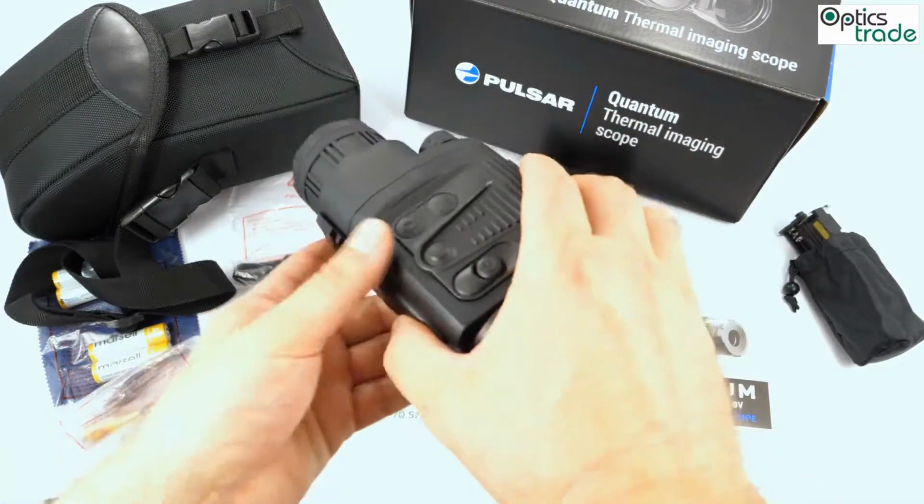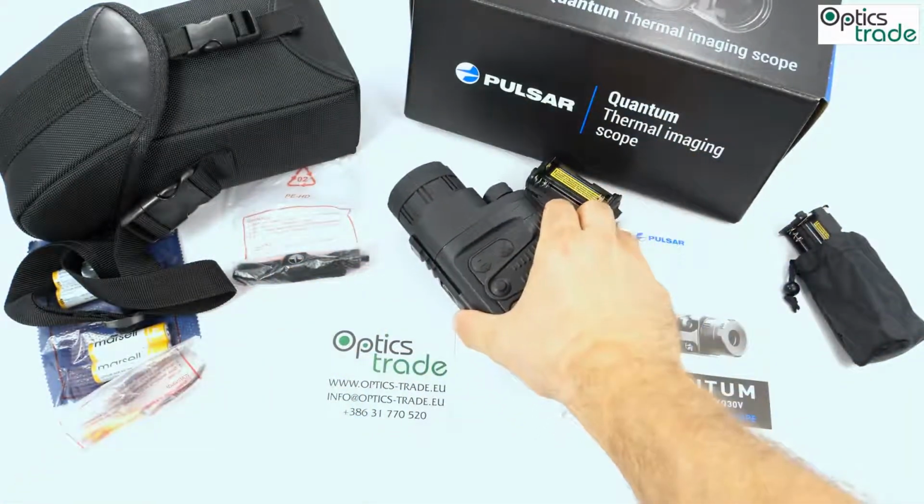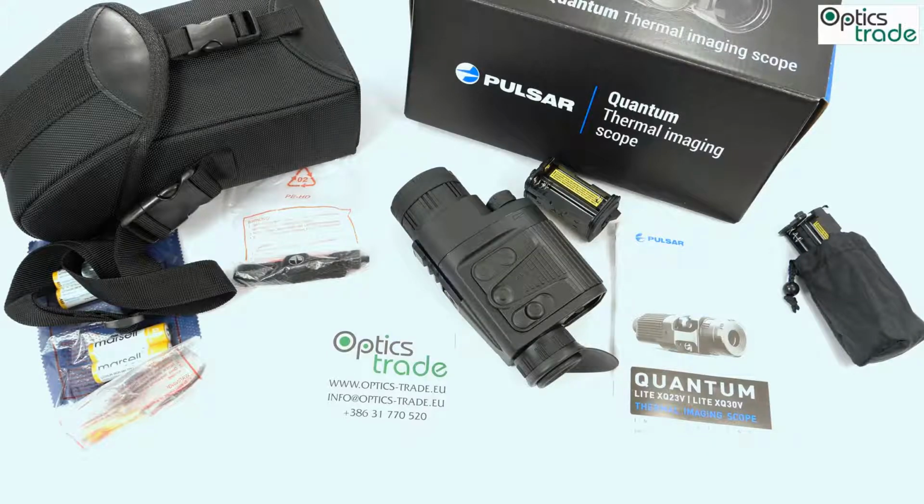Also ergonomically, it's really easy to hold and really easy to control. I will say a little bit more about the operation at the end. It also works at low temperatures, from -25 to +50. We also tested it at not really -25 but -15, and it works without a problem.